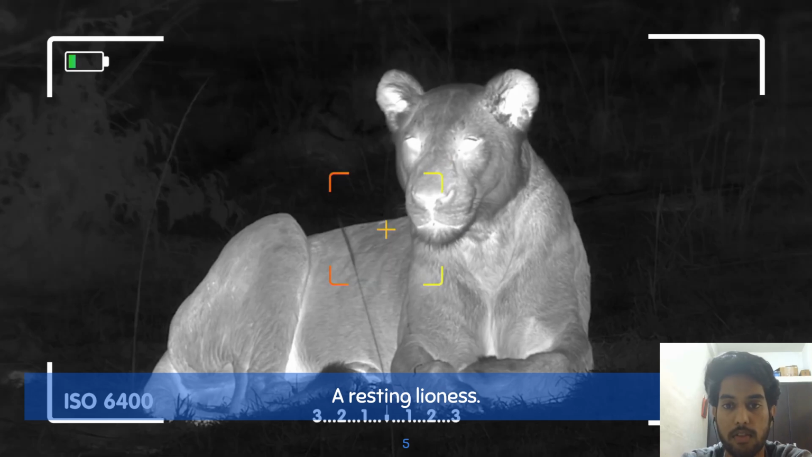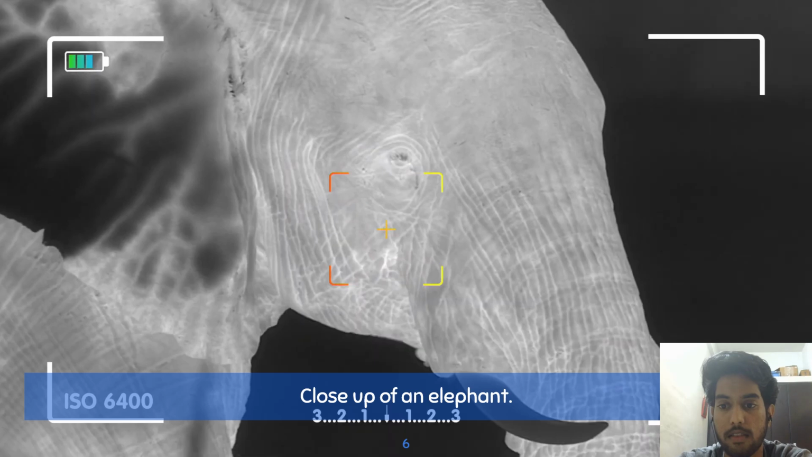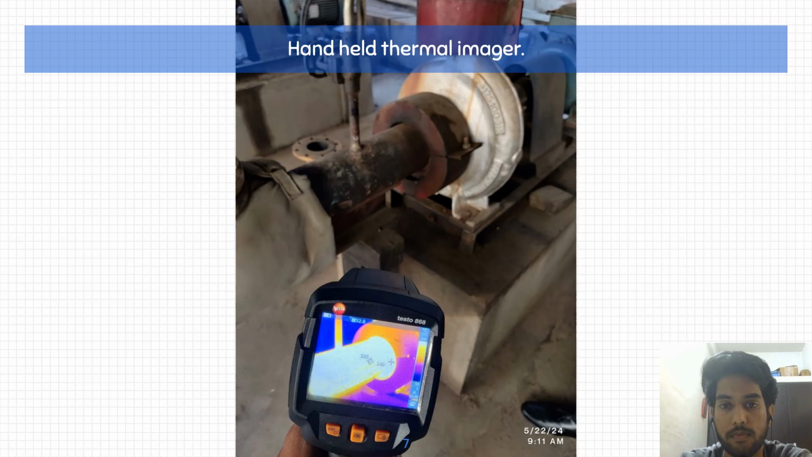And also on the image you could see a lioness resting in the night time. In the next slide, you could see an image of an African elephant in night vision as well. Moving to the next image.